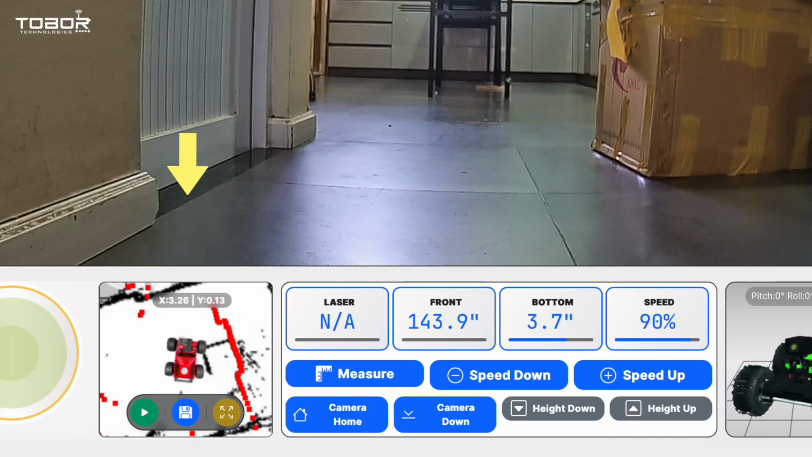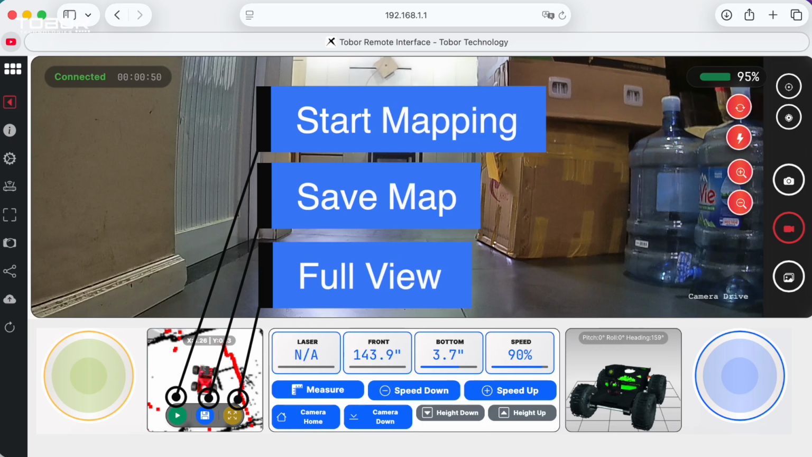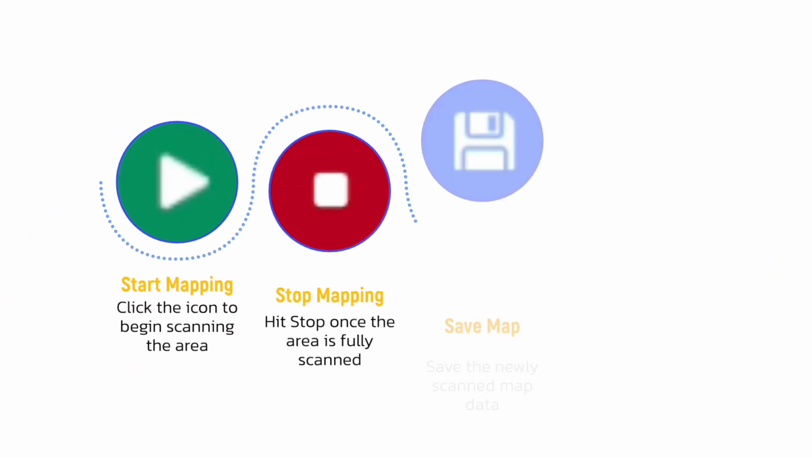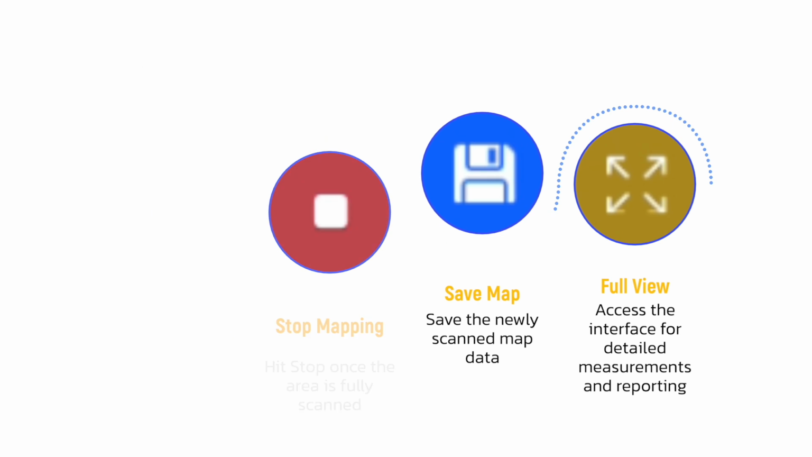Now, direct your attention to the bottom left corner of the interface. Here, you will see the LiDAR minimap display, along with 3 key control buttons: Start Mapping, Save Map, and Full View. For the optimal workflow, simply click the Start Mapping icon to begin. Once the area is fully scanned, hit Stop, followed by Save Map. Finally, select Full View to open the comprehensive interface for detailed measurements and reporting.